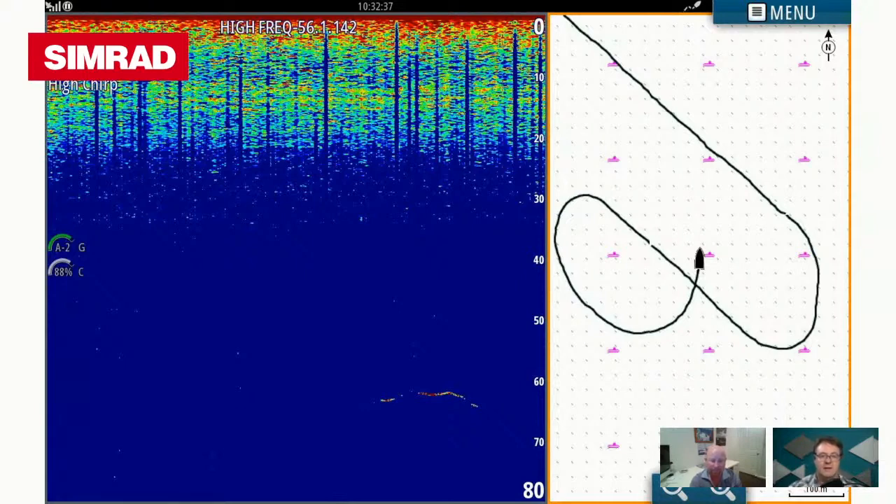All right. So now, mate, just looking at this, you've obviously set your sounder up. There's no bottom on there, so you've set the depth. Yeah, so you're looking down to 80 meters. What depth of water were you in? This fish was in about 300 odd fathoms.